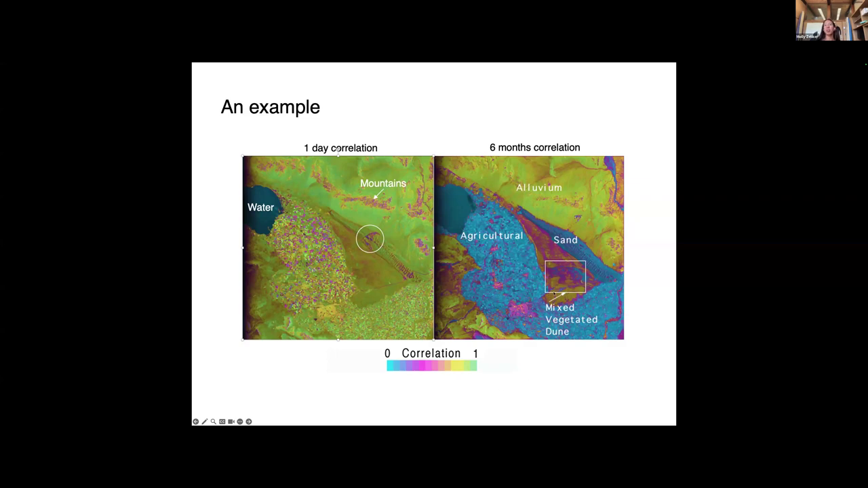But if we try to solve for correlation over a 6-month time period, the areas that will change a lot, like the agricultural areas, have really low coherence, closer to 0 or 0.2. And areas of higher coherence or exposed rock will have this higher, brighter color correlation. So we want data that is closer to this 1 correlation.